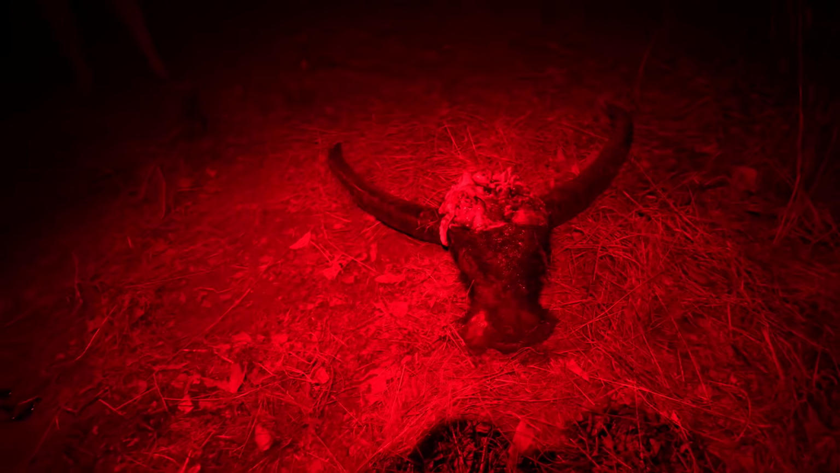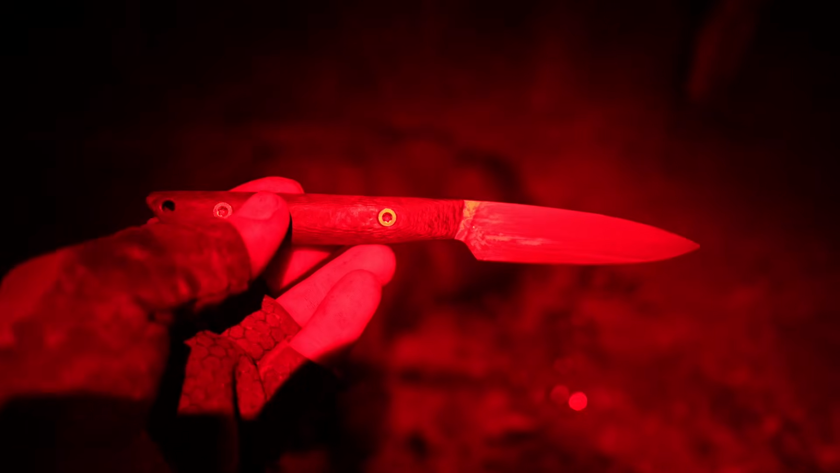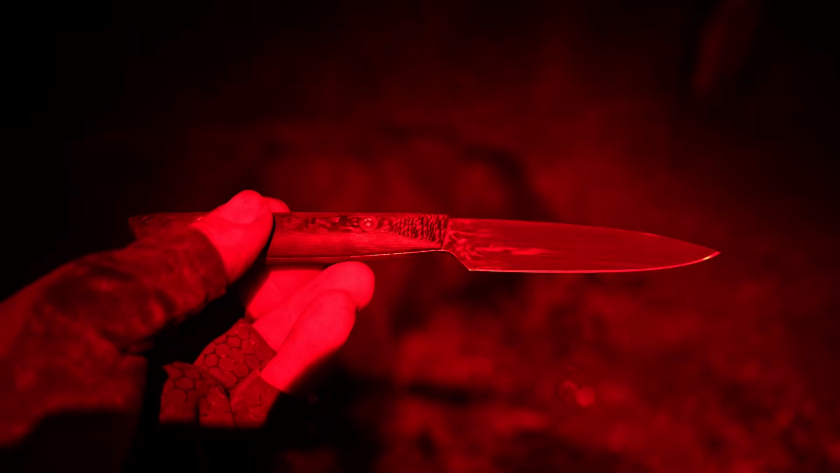Red mode for obvious reasons. The head is off. I'm actually suitably impressed that this thing got the job done. Anyway, now they're going to make me try and carry it. We're back at the vehicle. I'm not going to say that was easy because it wasn't, but we're going to be having some buff burgers tomorrow night. Hopefully they're alright.